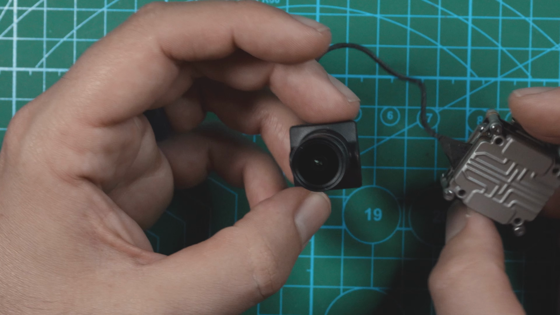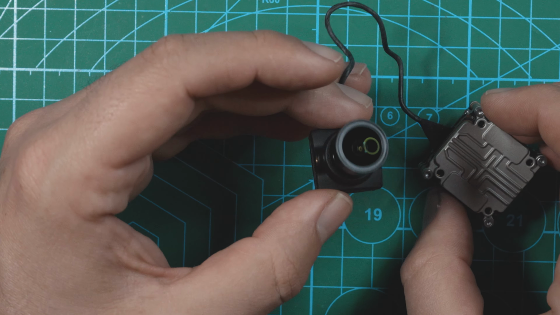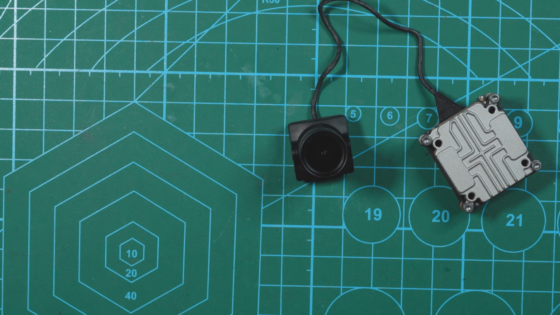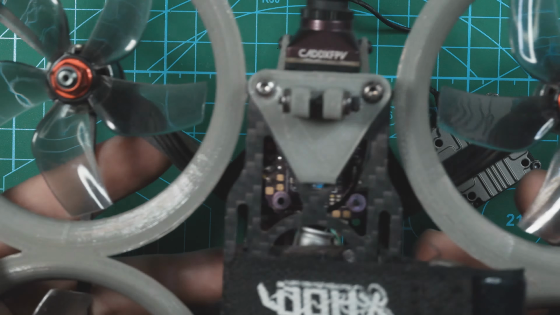There's really not much else to cover with this thing. It's a pretty straightforward little unit. You get the air unit, antenna. I'm gonna go throw this on one of my Cinewhoops, and we are gonna put this head to head. I'm mainly curious how it compares to the Polar, so I'm actually gonna compare it to this setup right here.